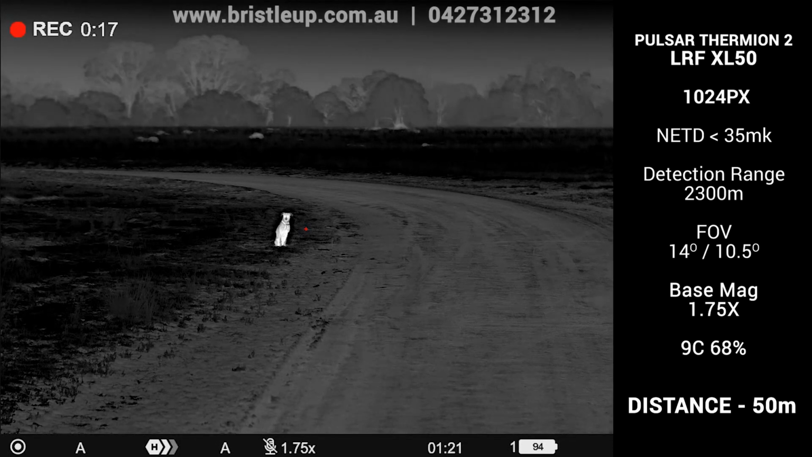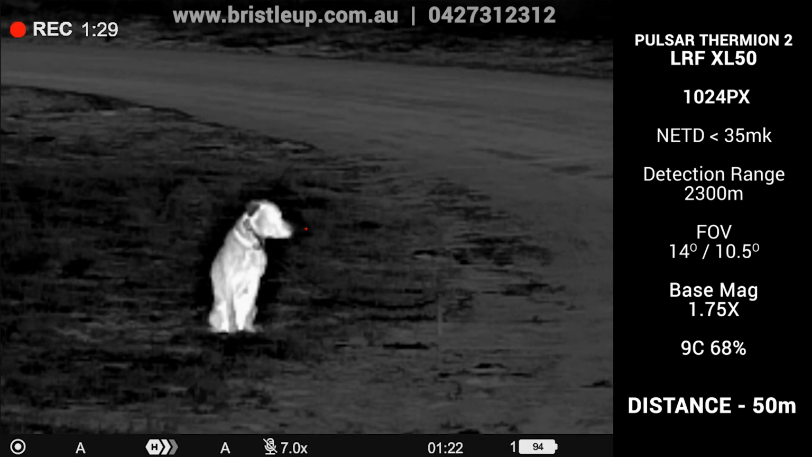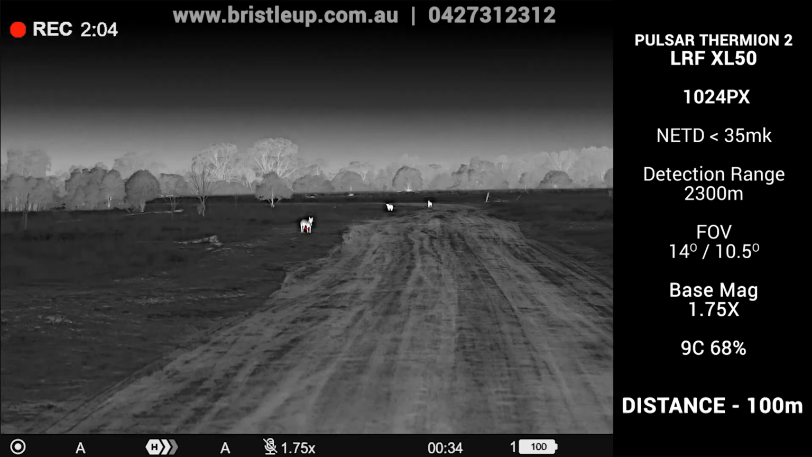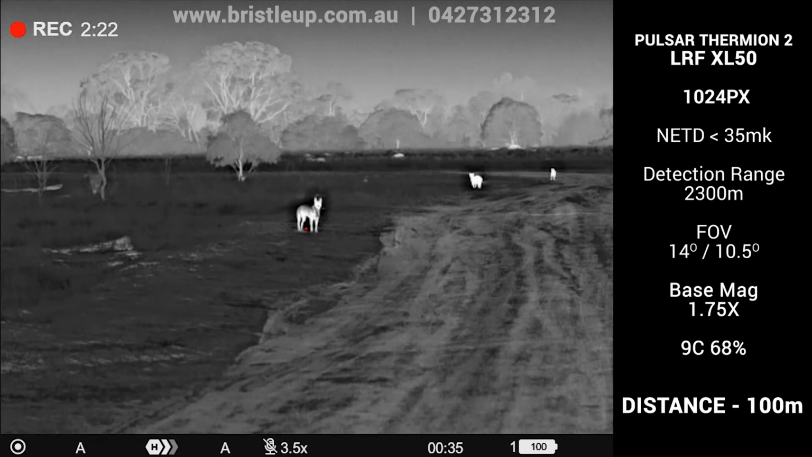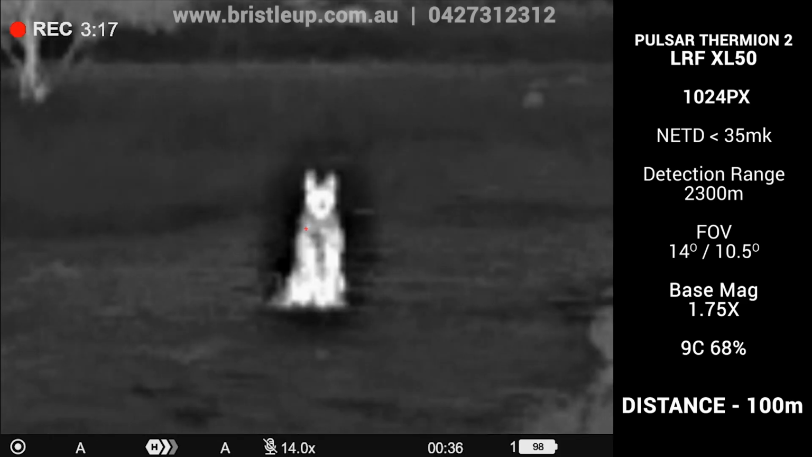Now, Pulsar has an exceptional reputation in Australia and around the world for their precision, accuracy, and the overall refinement of their products. The Thermion XL50 has an integrated rangefinder with a ballistics calculation, extremely accurate, and has low latency, something that isn't often discussed amongst thermals. With the wide field of view, it gives you exceptional image quality and field of view at close range and long range, allowing you to take some incredible shots, but also have a nice wide field of view for those close shots or when your target is on the move.